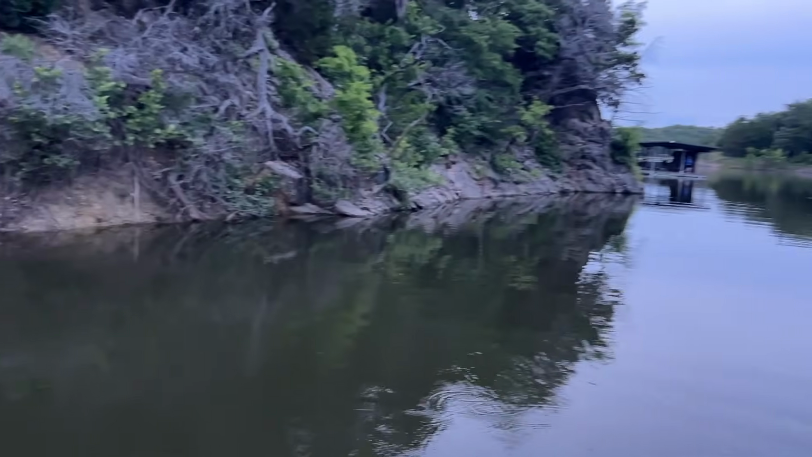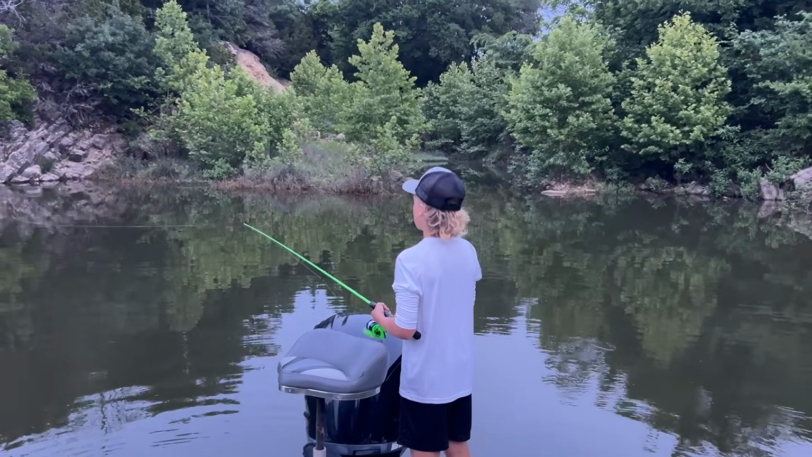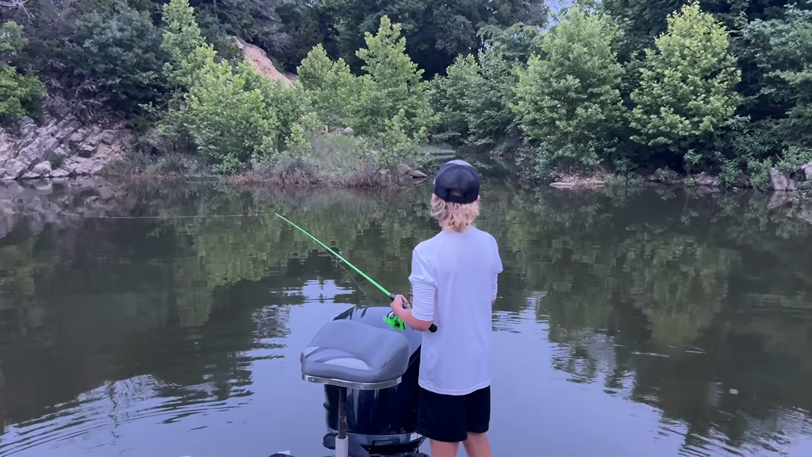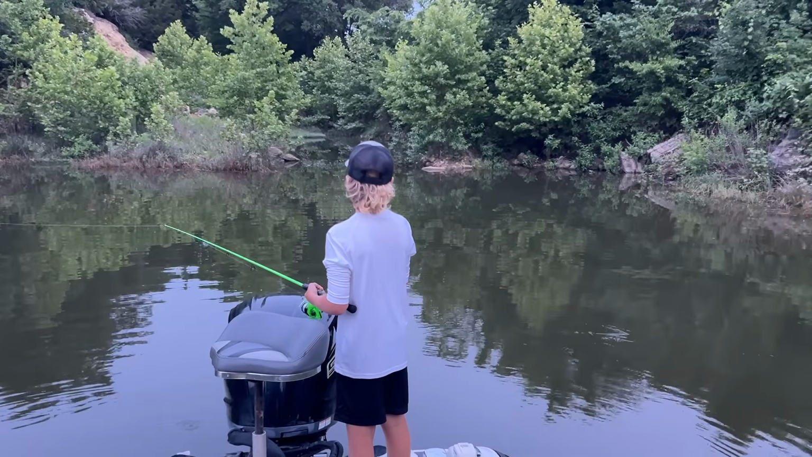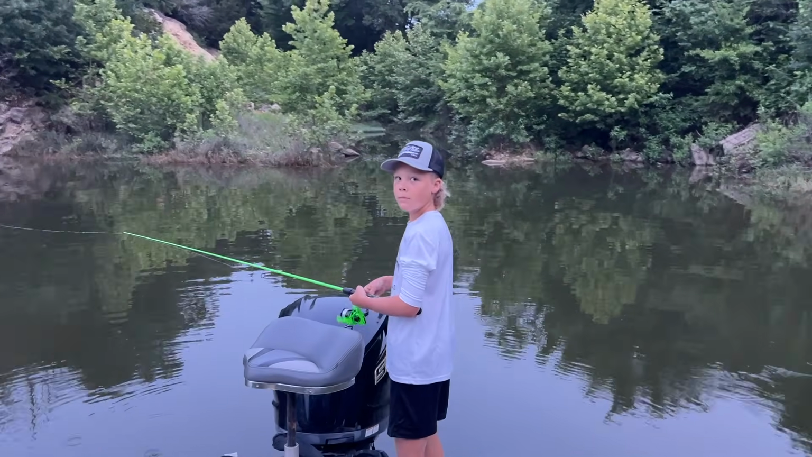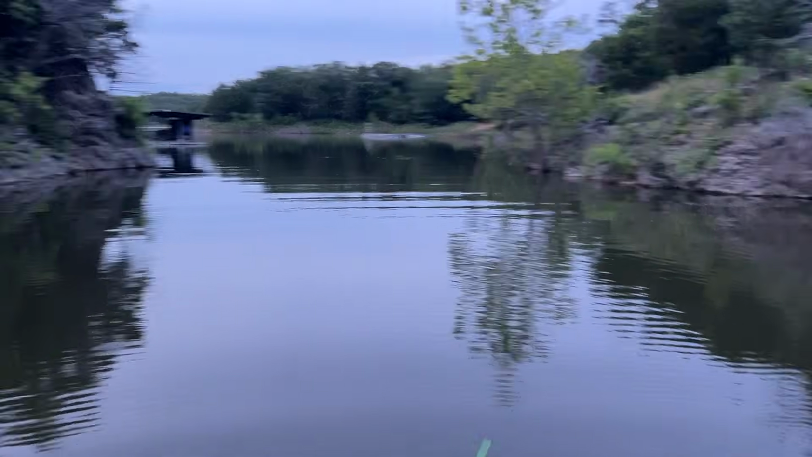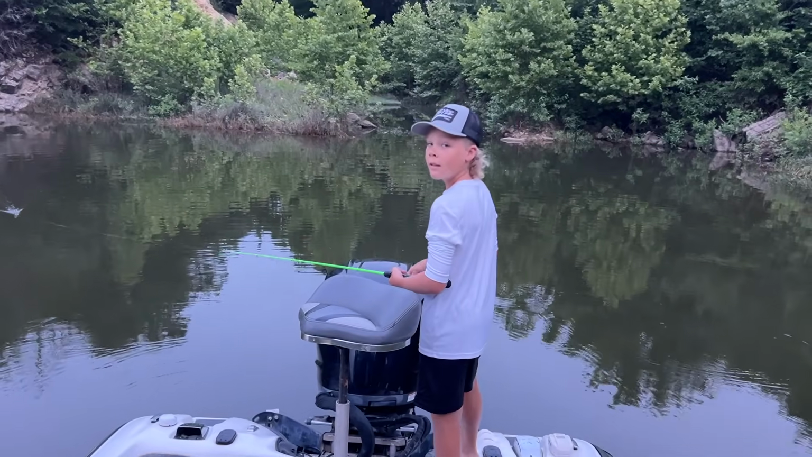I don't know if you guys recognize this spot or not, but Houston and I fished right there from the bank just a few weeks ago and caught a bunch of sand bass and crappie. And I caught about an 8 or 9 pound carp on a crappie jig. And so anyways, we're gonna fish. It was a crappie magnet.